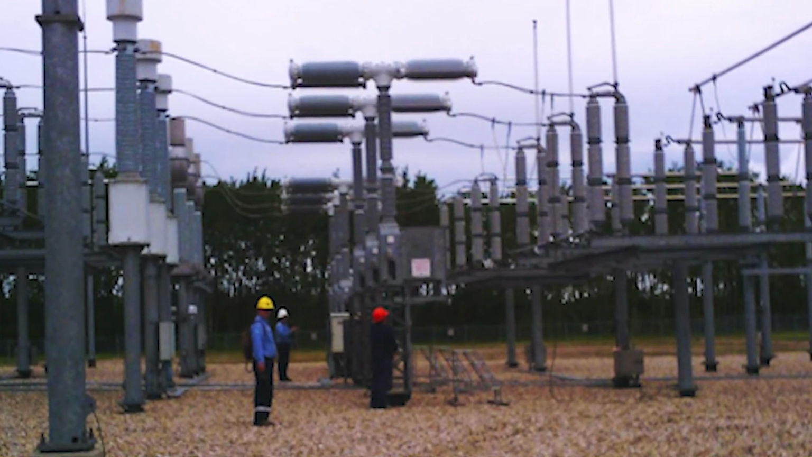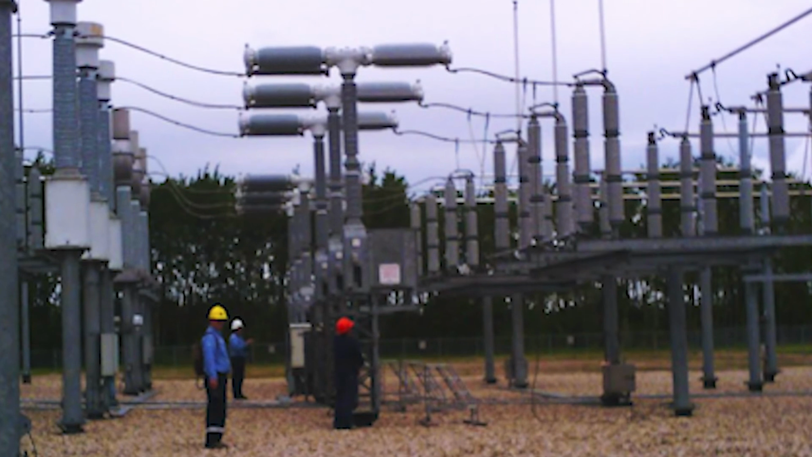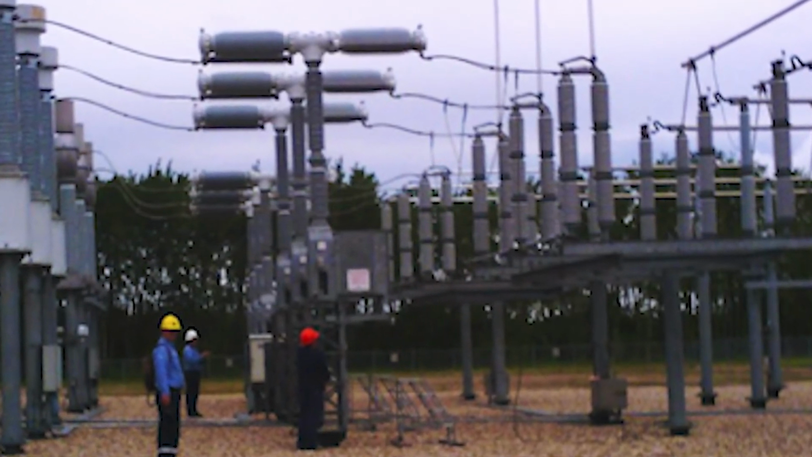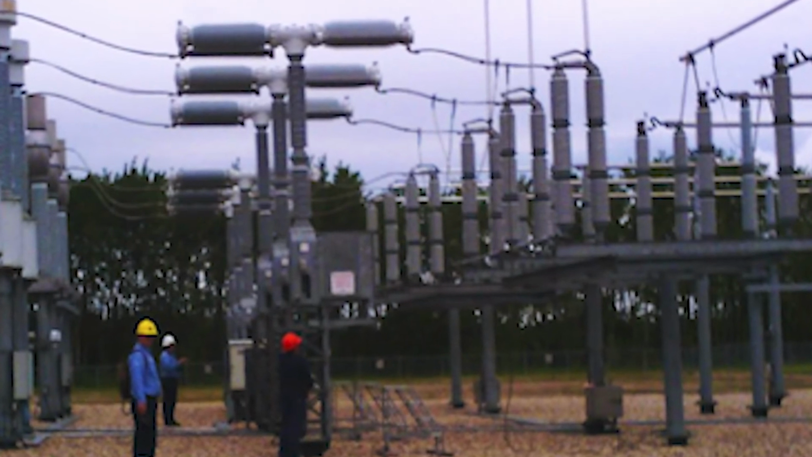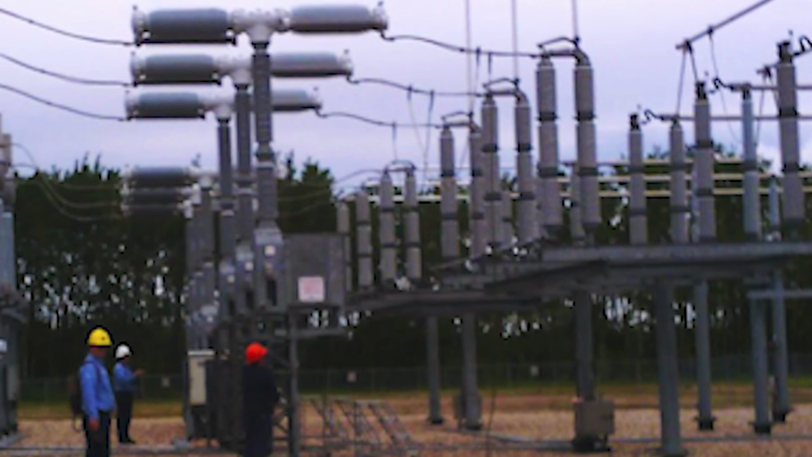This again is the same set of breakers, but in full spectrum. We like to take full spectrum pictures of everything. You can see the grounds hanging down on the right hand side. They were doing a little bit of work at the time, and everything was open and grounded. We were looking for gas leaks with the GS77 on the bushings themselves.